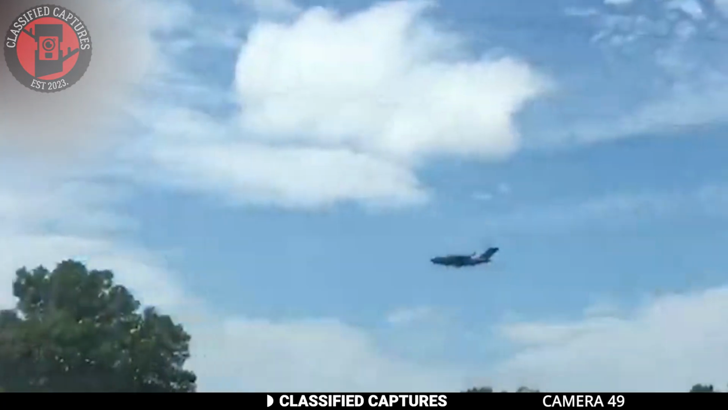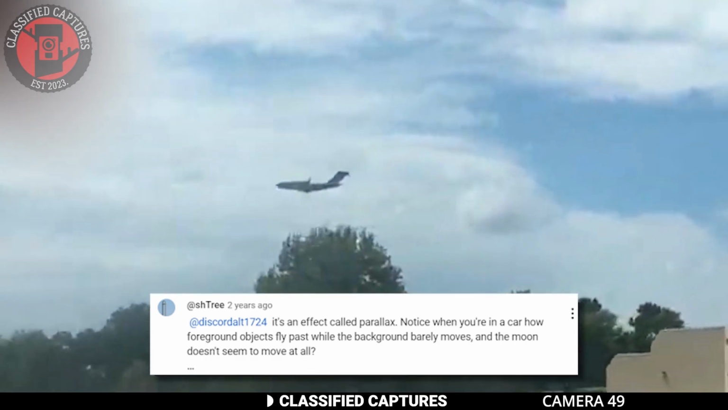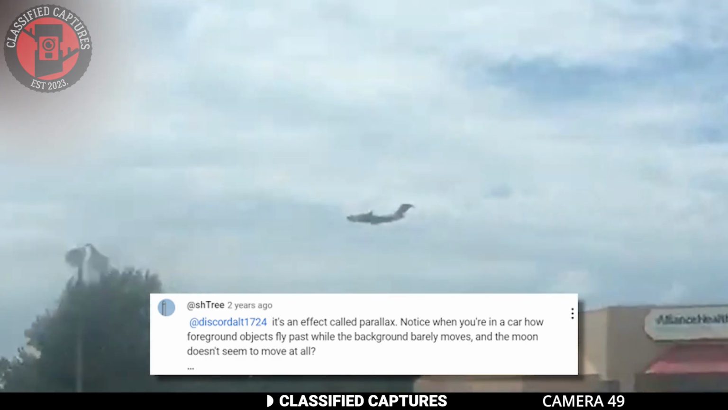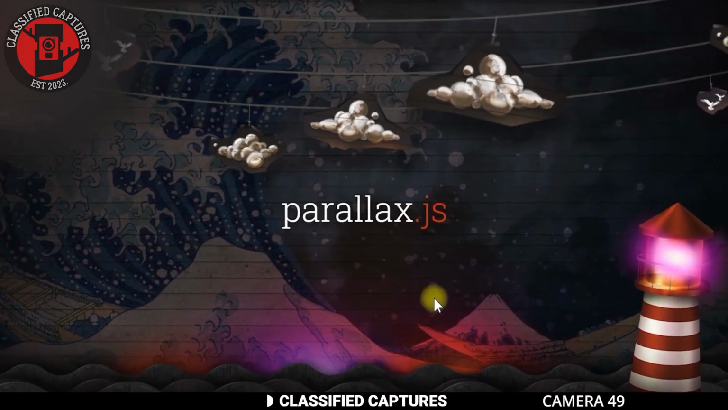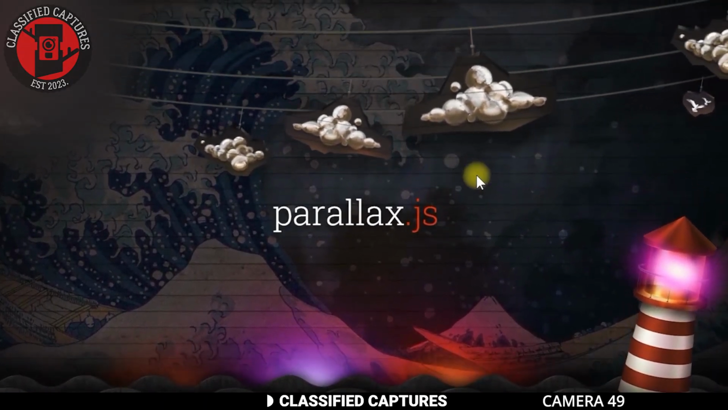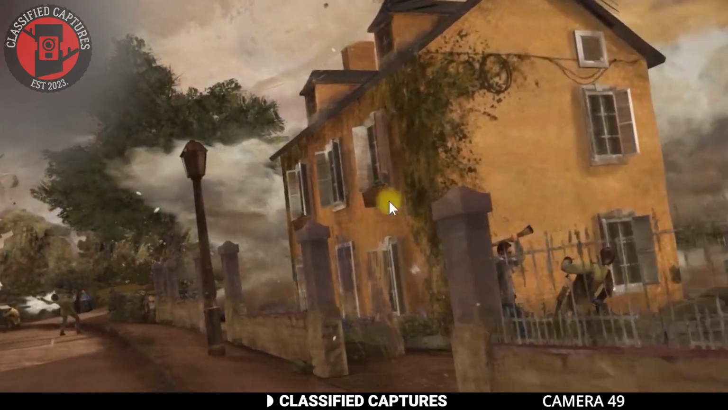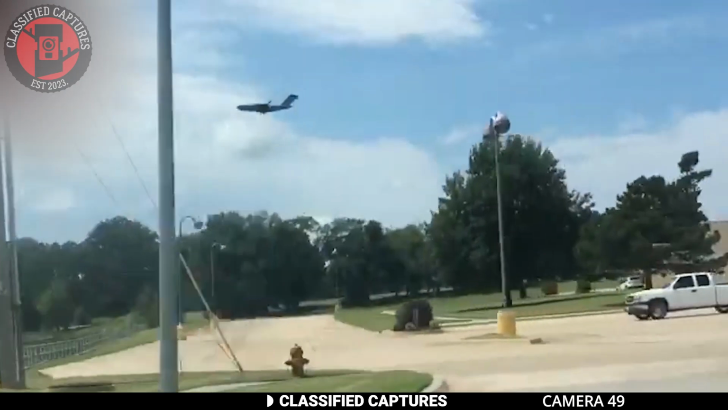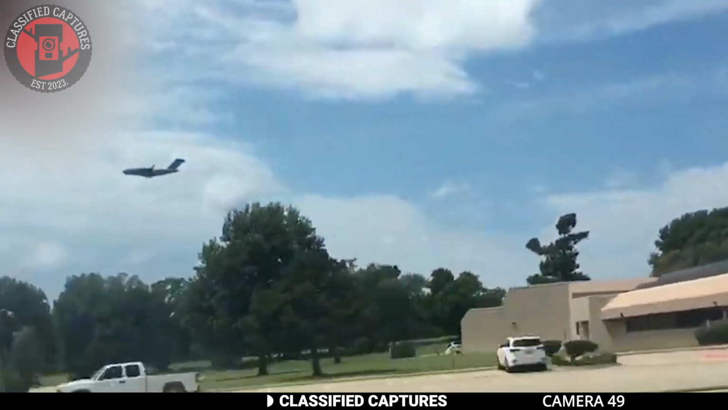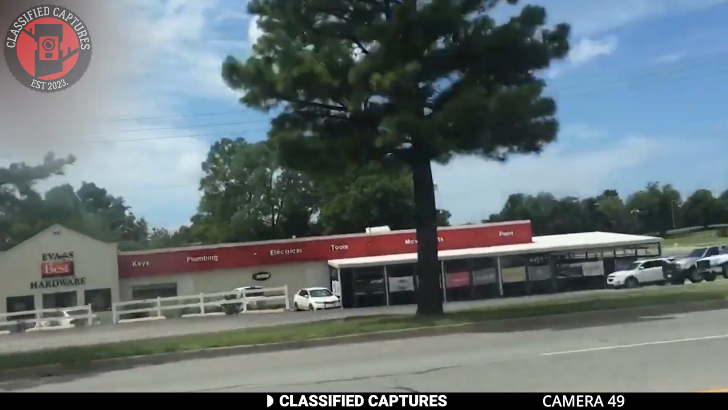However, another commentator provided some fascinating insight into the situation by suggesting that what we were witnessing is the parallax effect. The parallax effect is when things seem to move when you look at them from different angles. This happens because the way things look changes depending on where you're looking from. If it sounds familiar, it's because it's the same explanation the reporter from earlier gave. This leaves us with one question. Who is telling the truth?